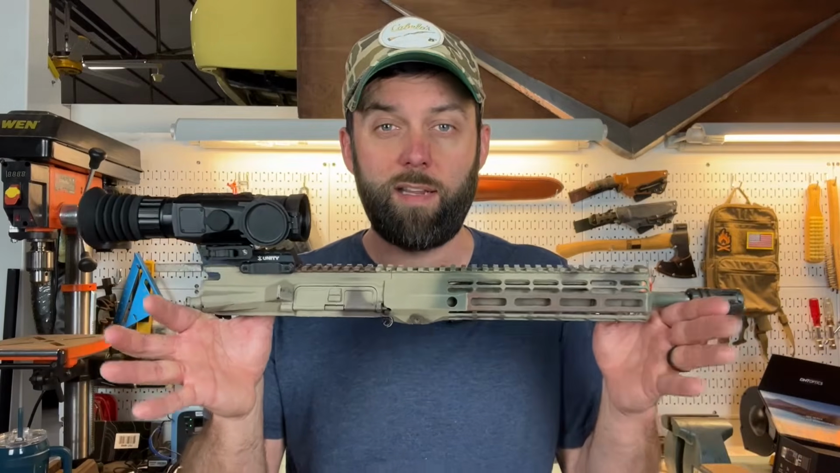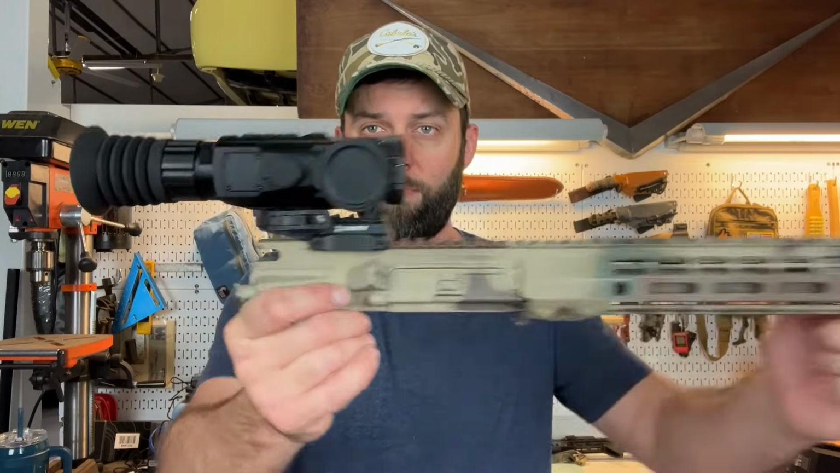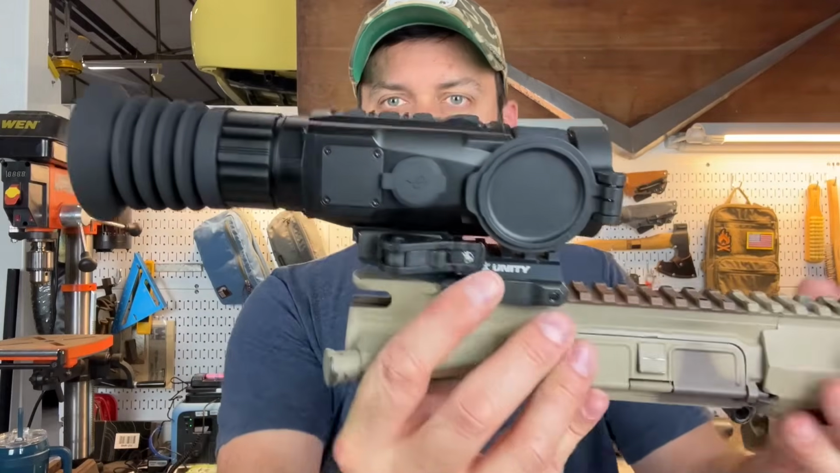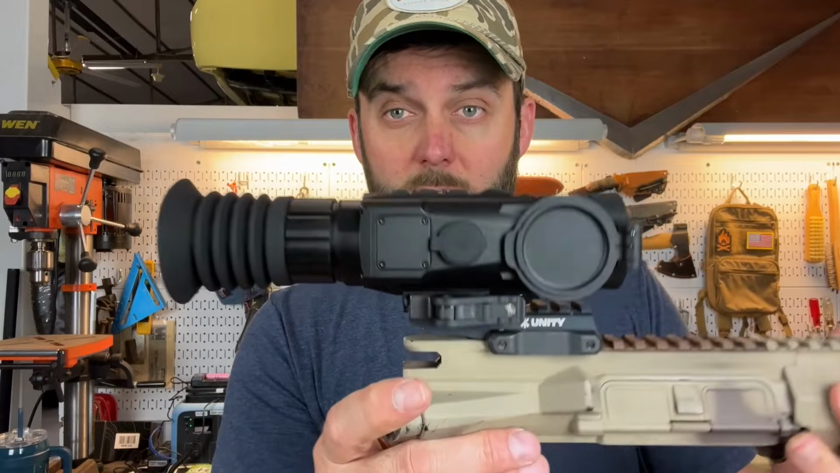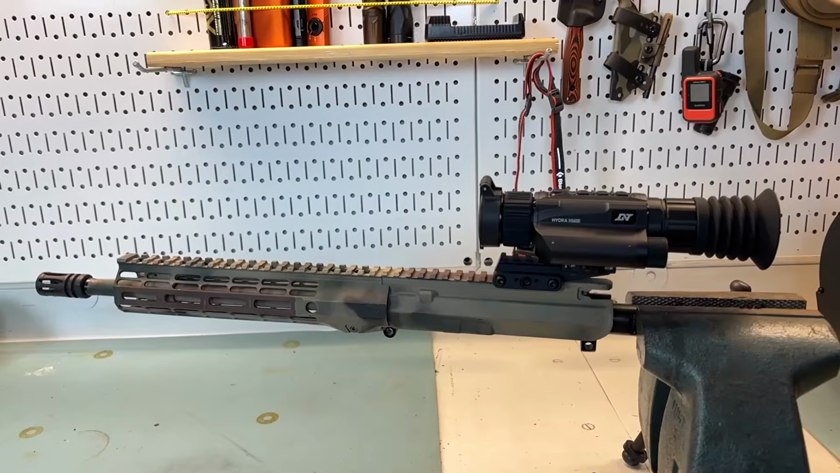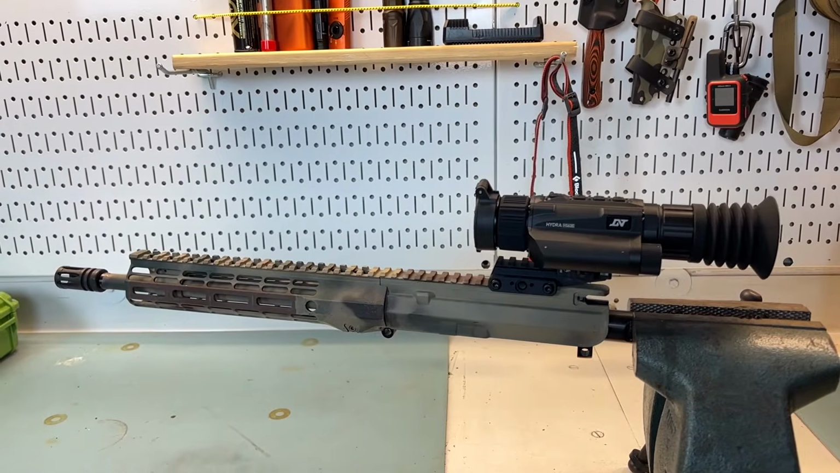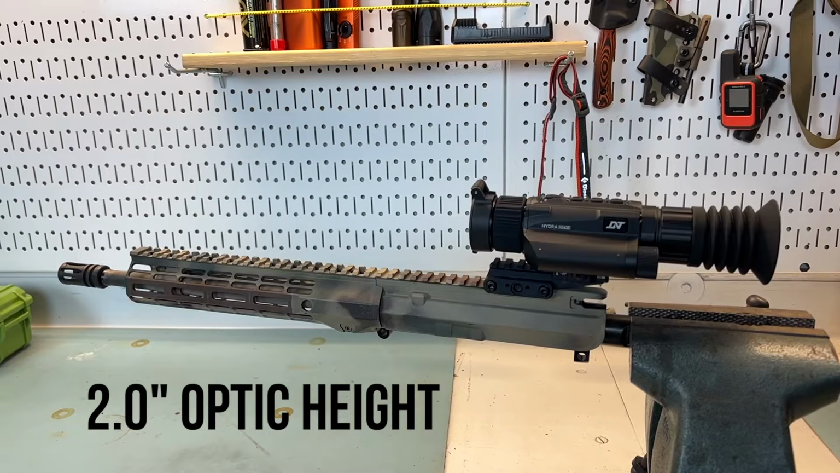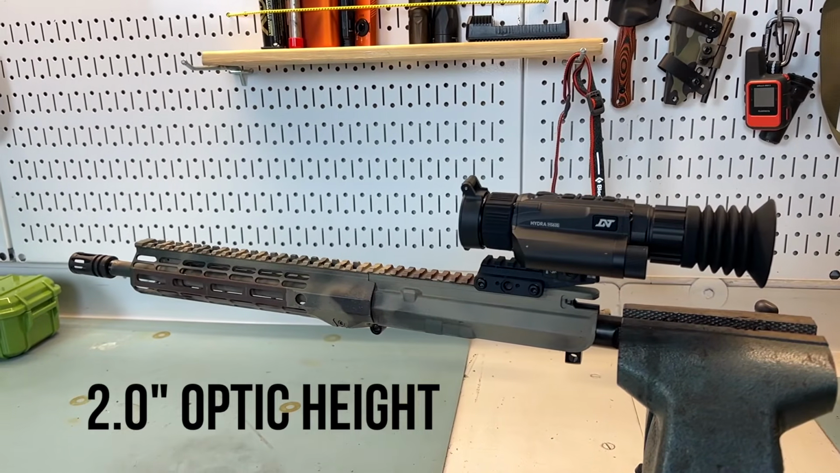So this is the dedicated hog hunting pistol upper. I'm not finished with it yet, but this is what it looks like on there. I've got the Unity 1/3 riser facing backwards, which allows me to get the optic farther back for better eye relief and everything. And it rides very nicely on there. That is the Unity 1/3 height optic riser, and that puts this setup on top of it at a 2.0 optic height, which is pretty close to the